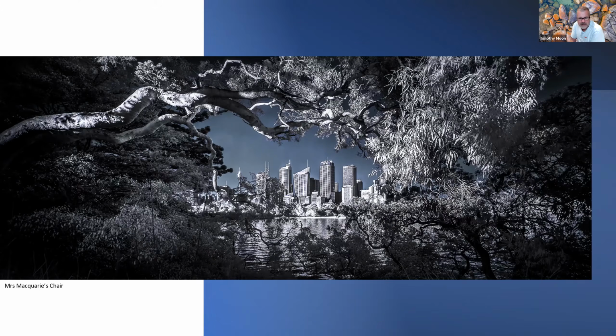So there's just after sunrise, the light's just starting to flick the buildings in the city. So you've still got quite a dark sky because of the absorption of the infrared into the sky there, and then you can place upon that dark background the buildings plus the foliage that's just getting licked by that first morning light.